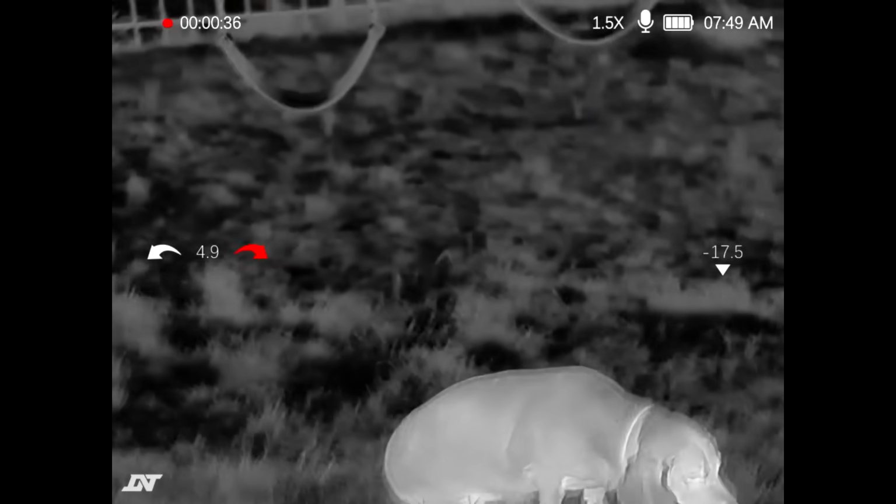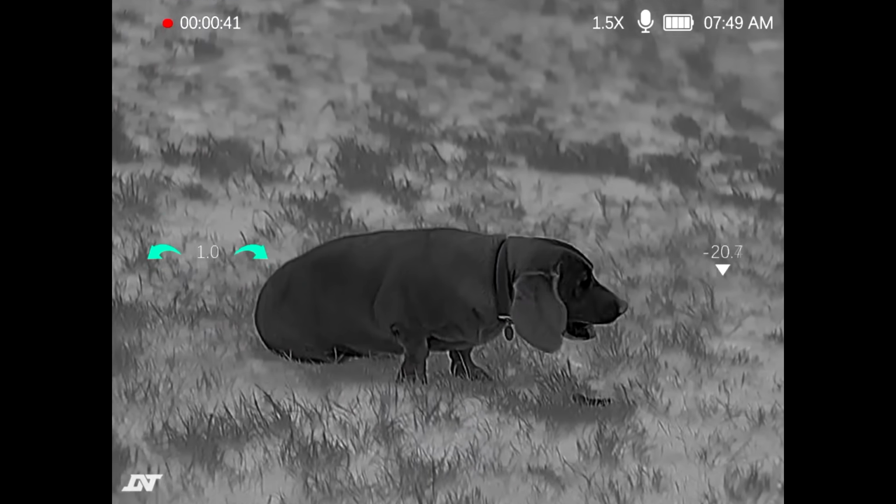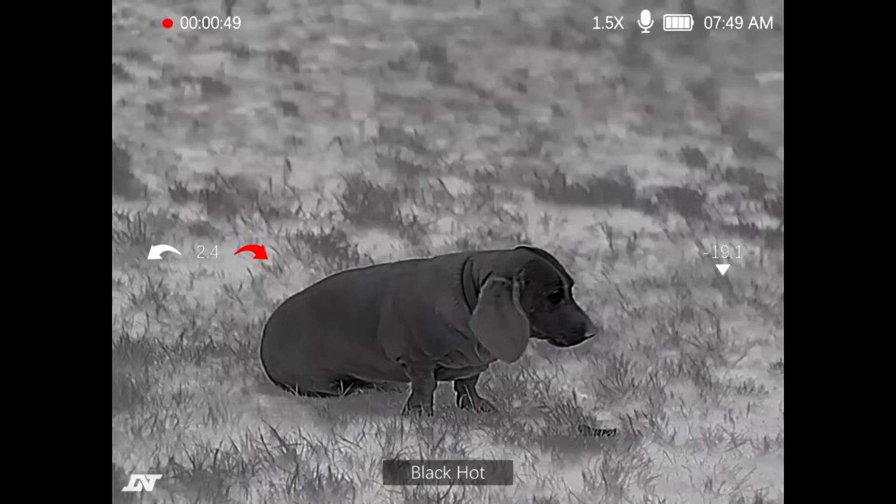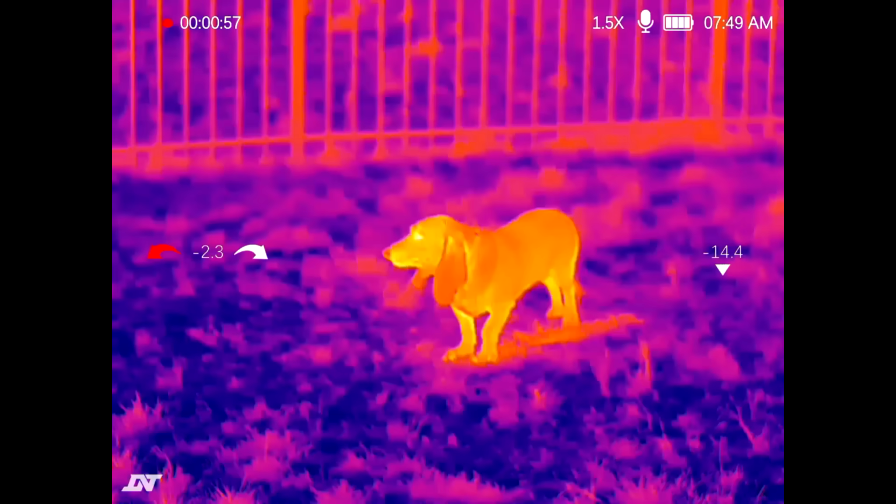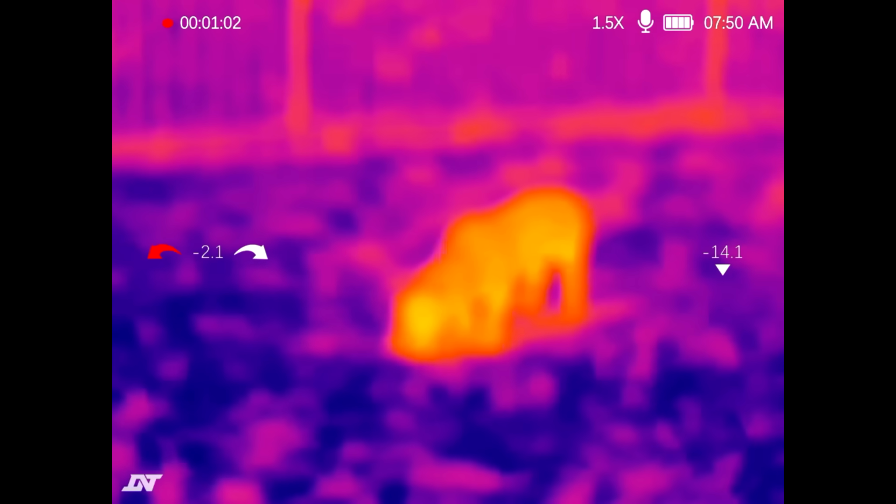Let me switch up the modes on here. Black hot, red hot, iron hot, white hot. Kind of like that one. And over here we have got Mr. That's my full-blood basset hound.